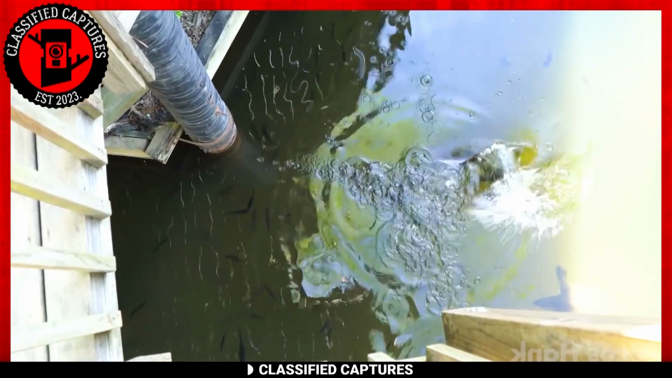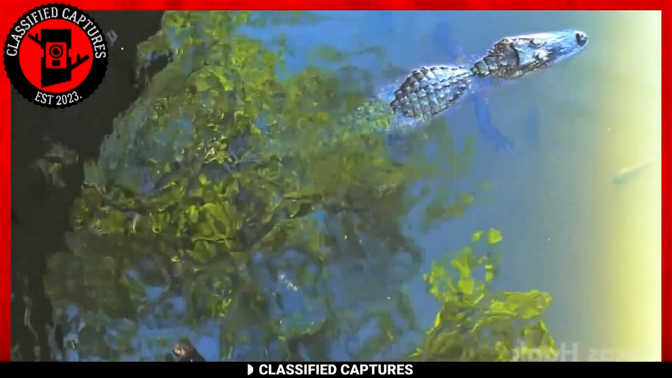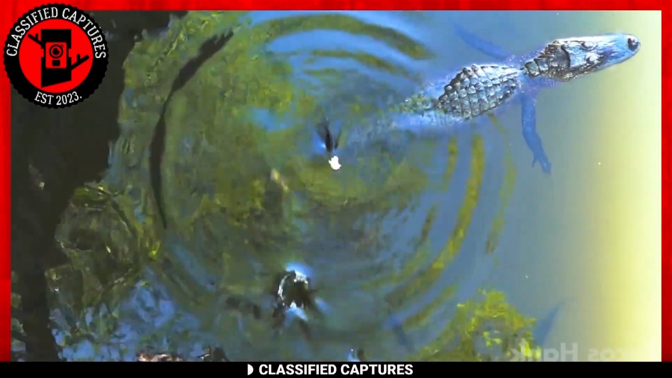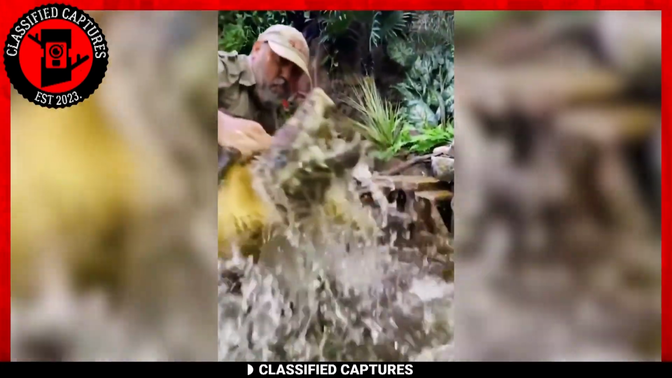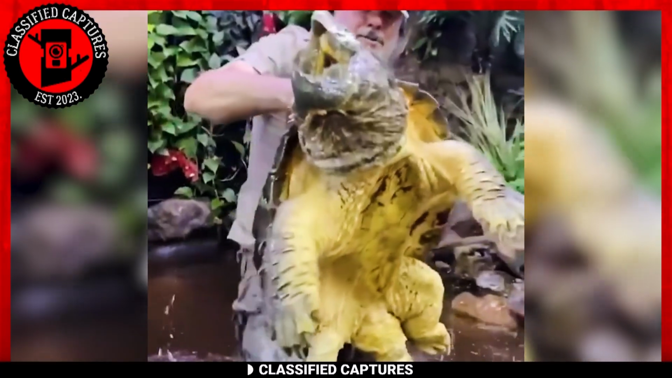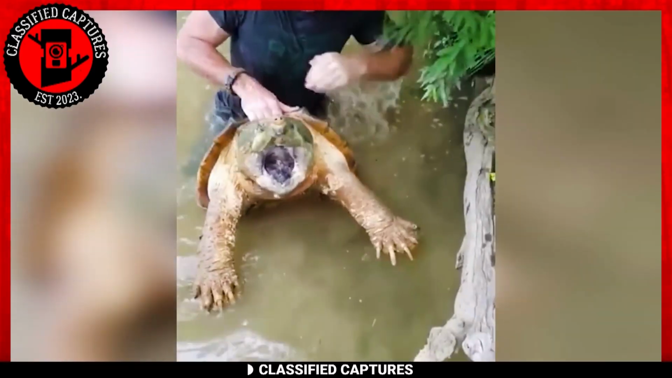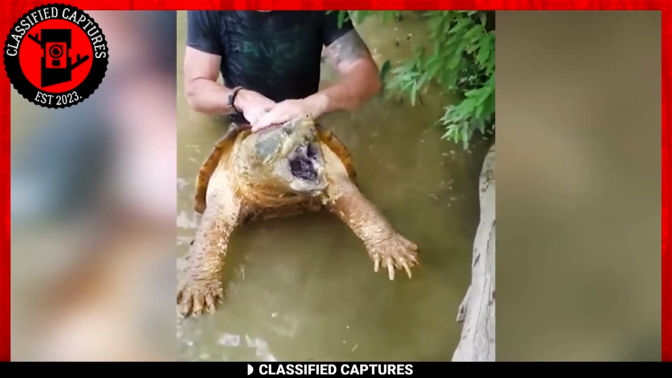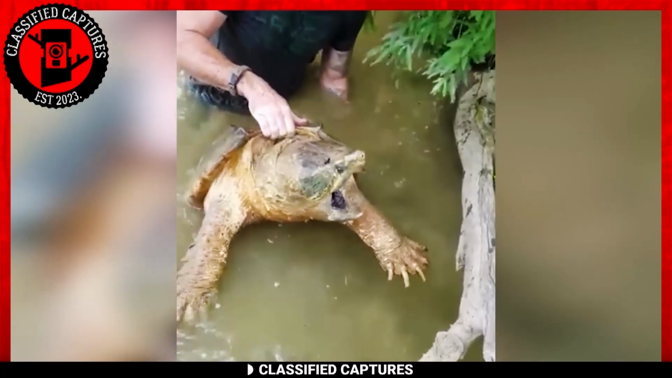Before you tell yourself that's no feat, know that these prehistoric-looking creatures are known for their impressive size, with males typically reaching lengths of 13 to 20 inches and sometimes even larger. Aside from its length, they can weigh anywhere from 150 to 250 pounds or even more, making them one of the heaviest freshwater turtle species. If that does not impress you, know that these animals are known to have quite a powerful bite.